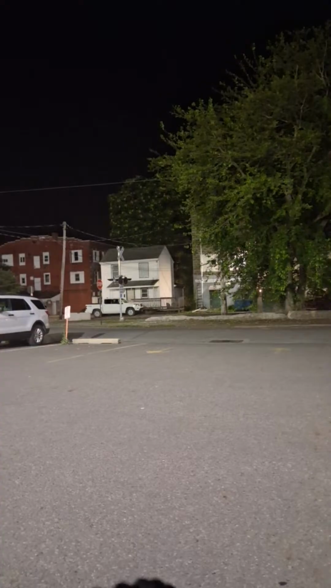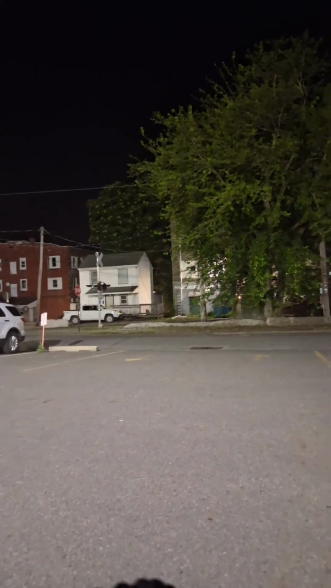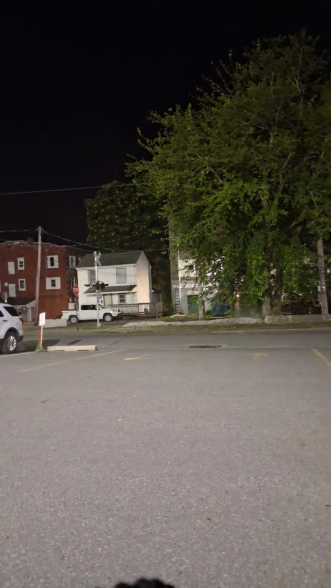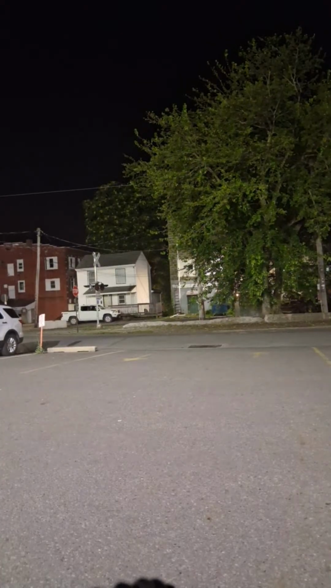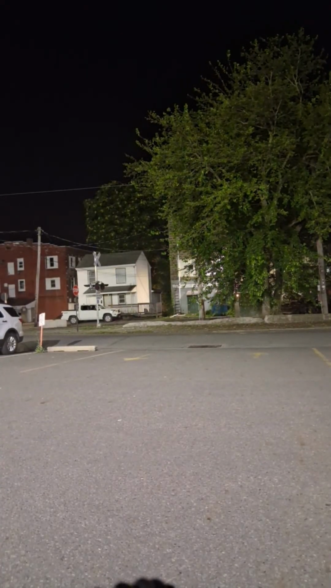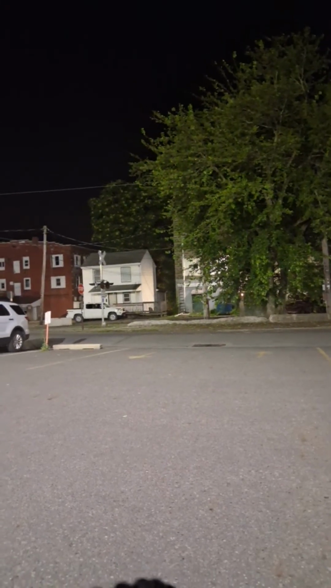Oh, the car. I said the car's a little dirty for the work he was doing tonight. I mean, it's not bad looking. It looks like a typical vehicle around here, actually.